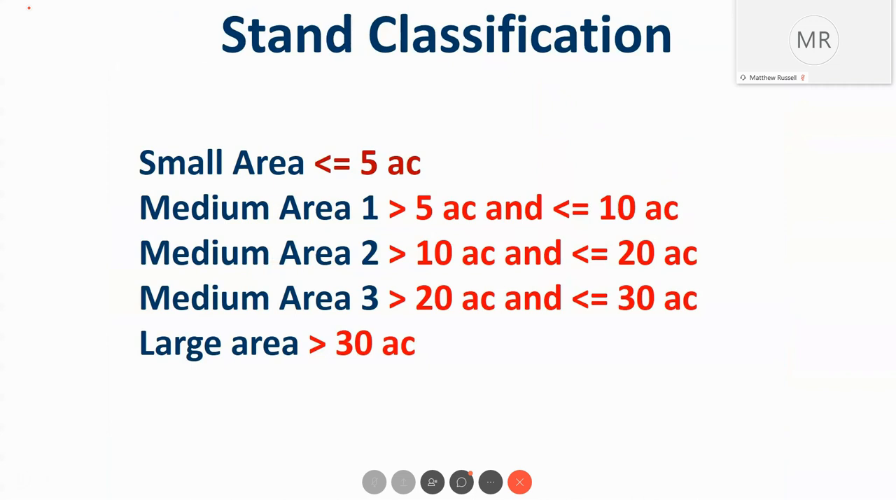This goes into our premise in the DNR that the average size of our stand is around 23 to 25 acres, and so we want to be able to identify a size within each stand.